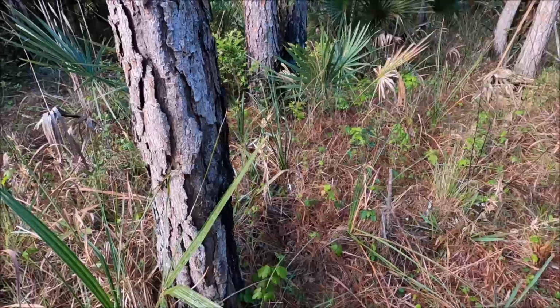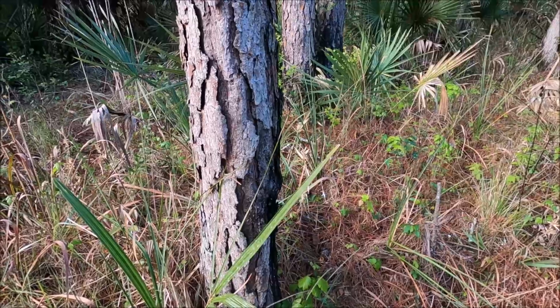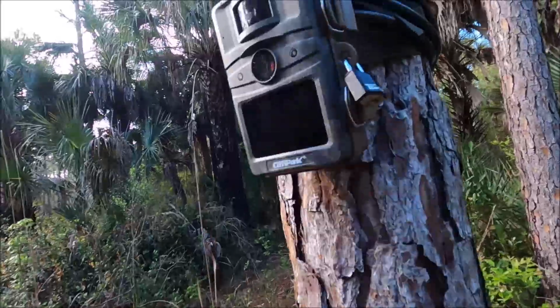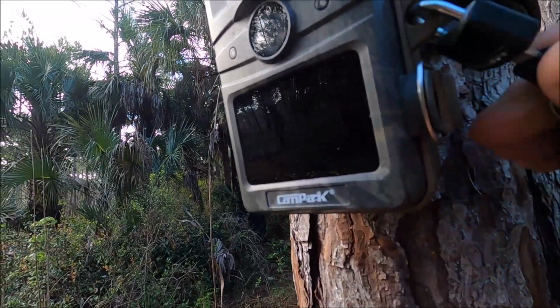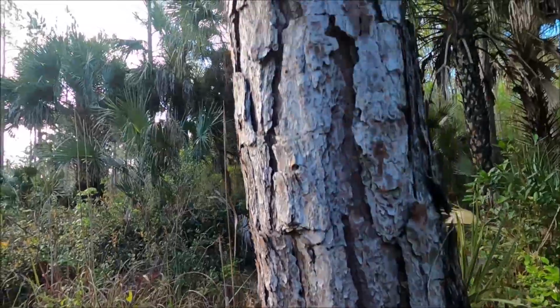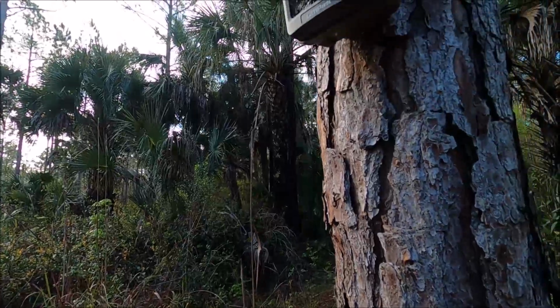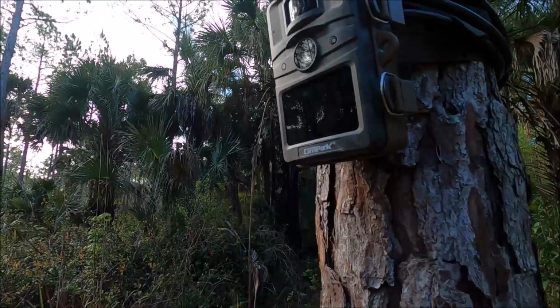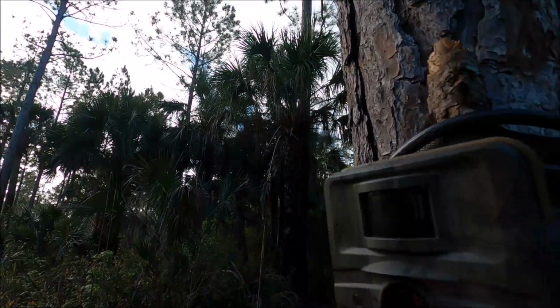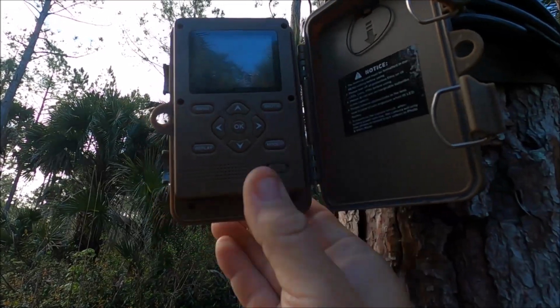Hey trail cam, what you got? Of course I left the key in the truck. Alright, let's go ahead and check this.